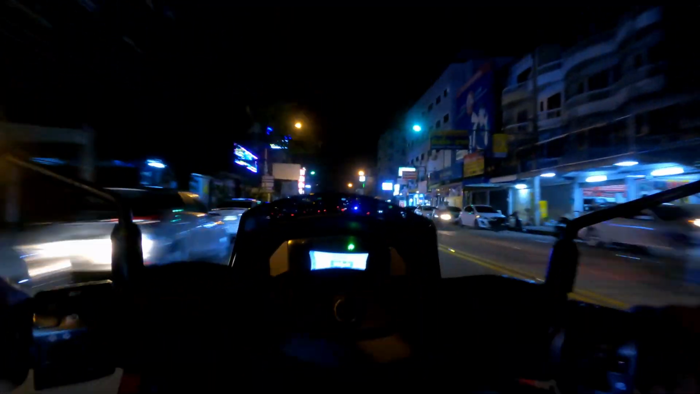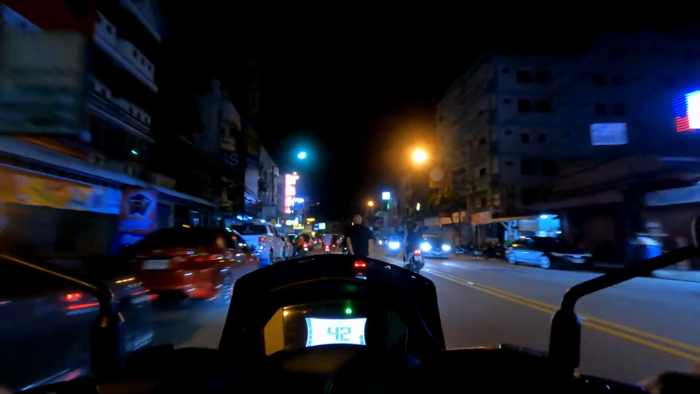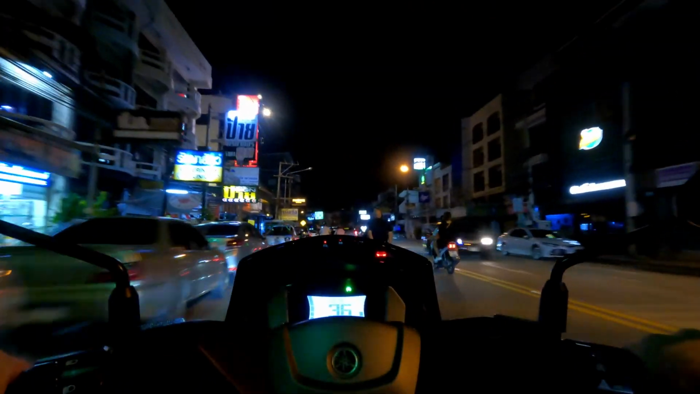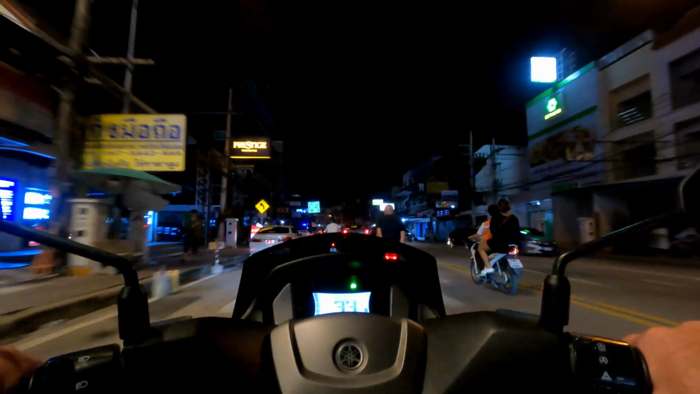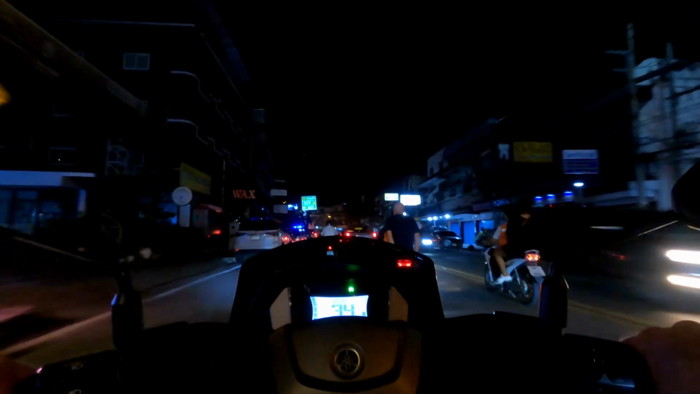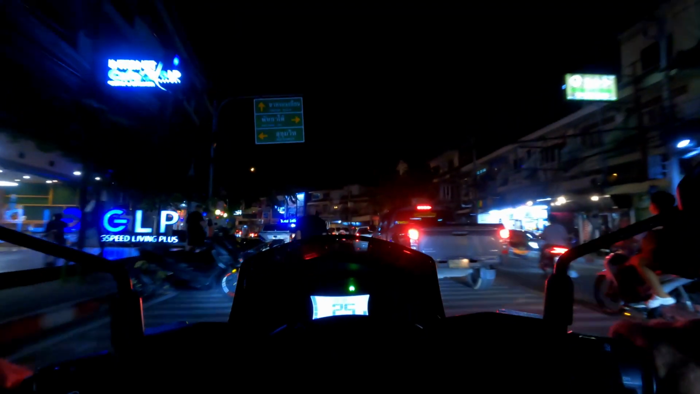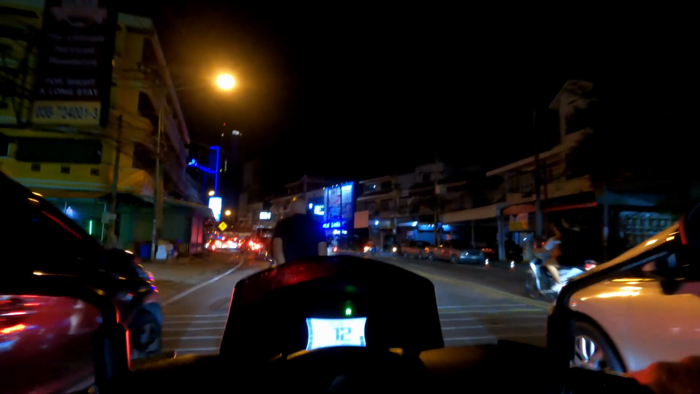Nice open road. I get to pick it up a little bit. I was going to go down here and hit, I don't know what the road name is, but it's going to be a left turn. I ended up right here. I get pushed over, well, not pushed over, but I'm kind of going with the flow to the left and then end up turning up Pattaya Beach.